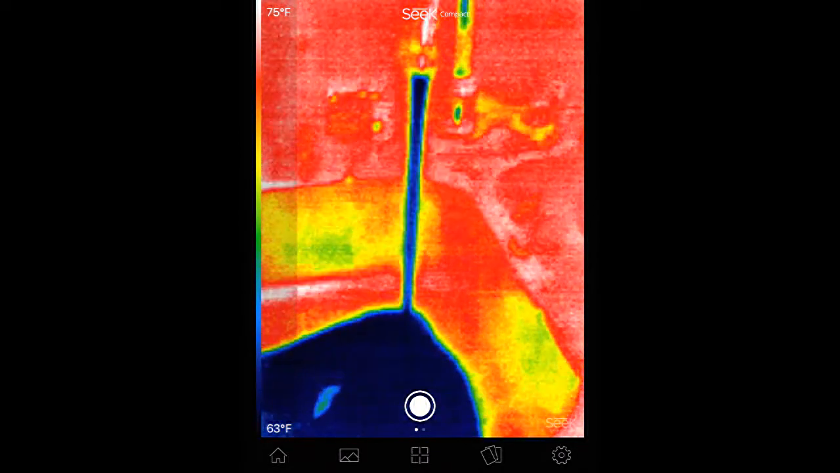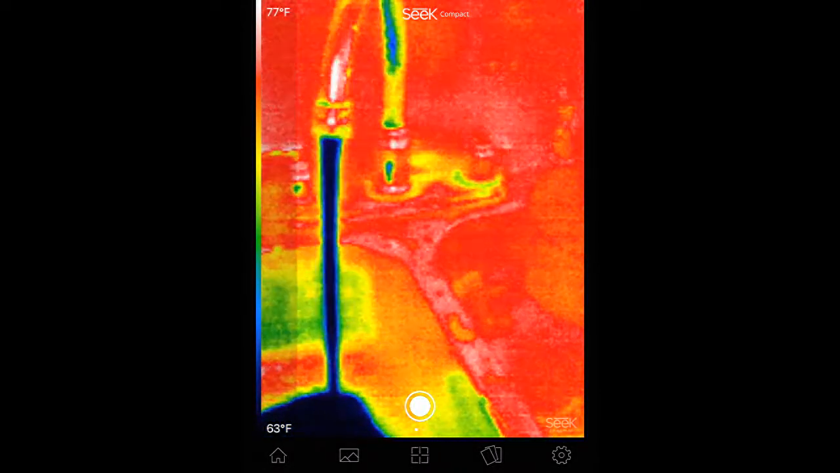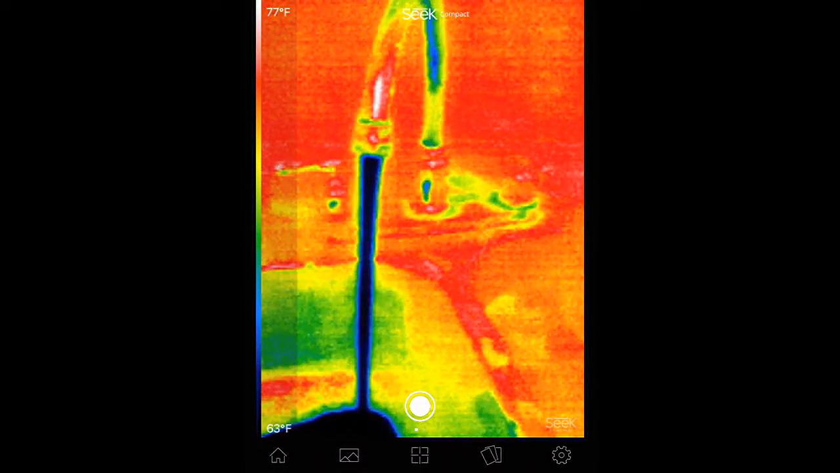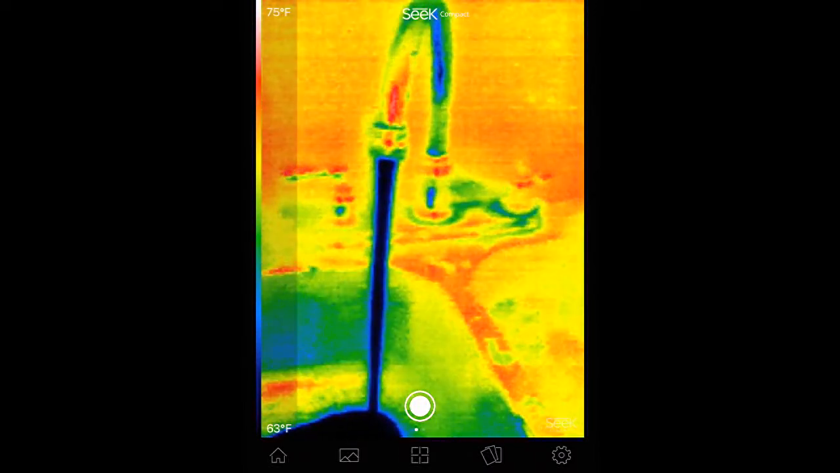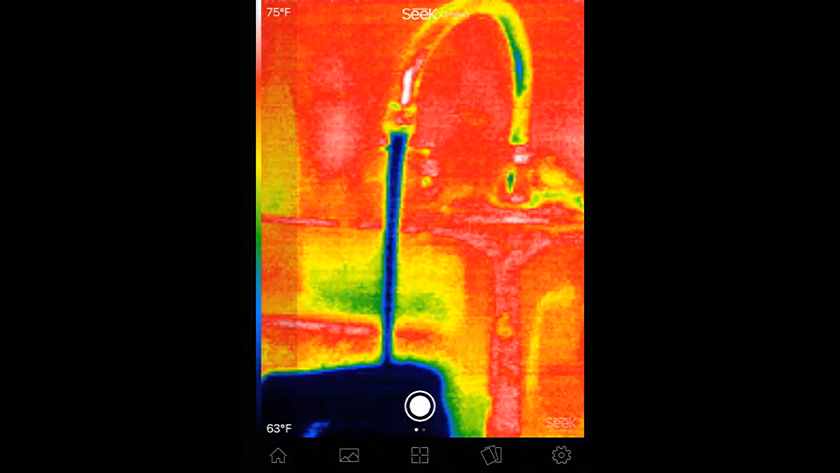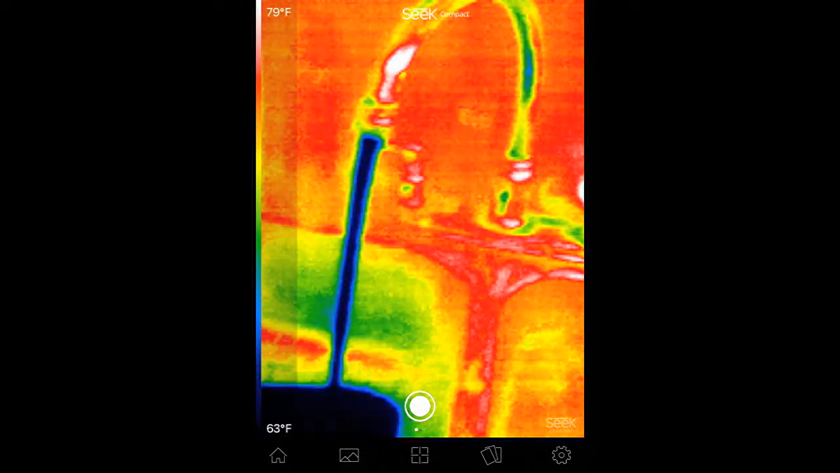So that's the cold water. Maybe it's not going to do it this time, but last time, there it is, it's starting to show a little colder now on the right hand side. So that's showing cold. Now, it's showing that the top of the faucet here is hot. I think what that is, is a reflection. Alright, so it's going a little this way. That's cold. And you can see the right hand of the faucet is kind of cold.